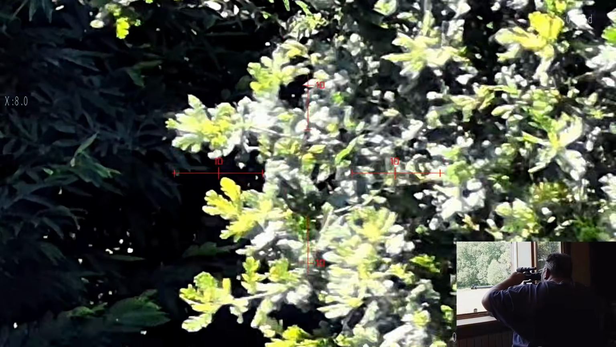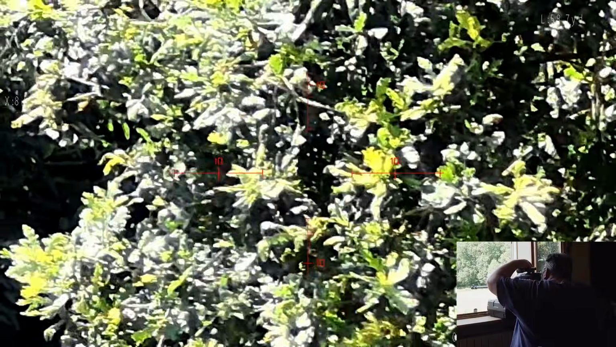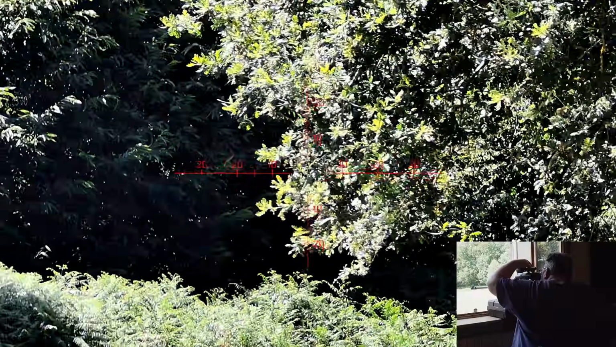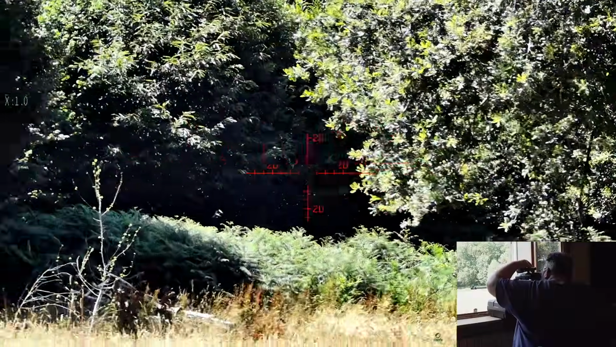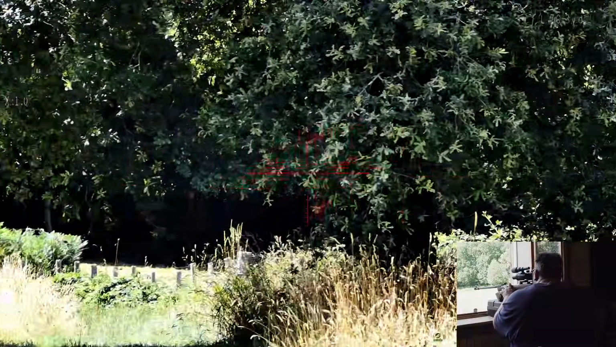You can't change the aperture on this one. That's not bad at all. It is a bit stuttery, a bit laggy. Right, that's all the way out. So I think this is the higher magnification one.